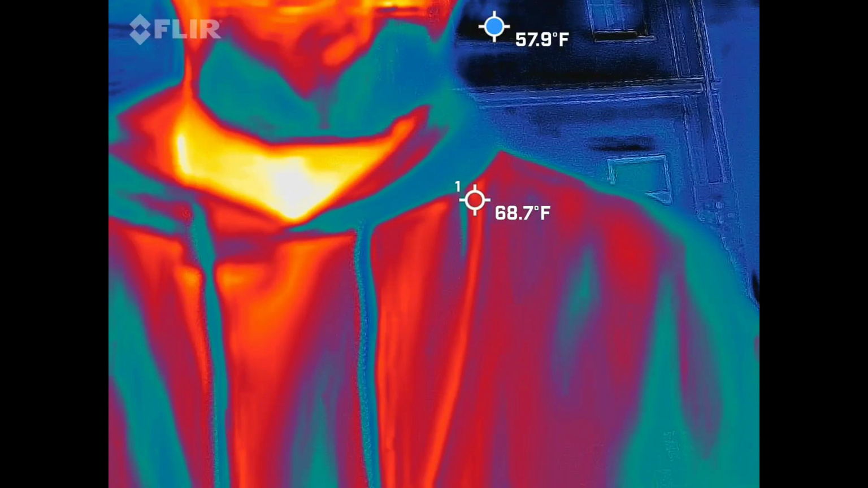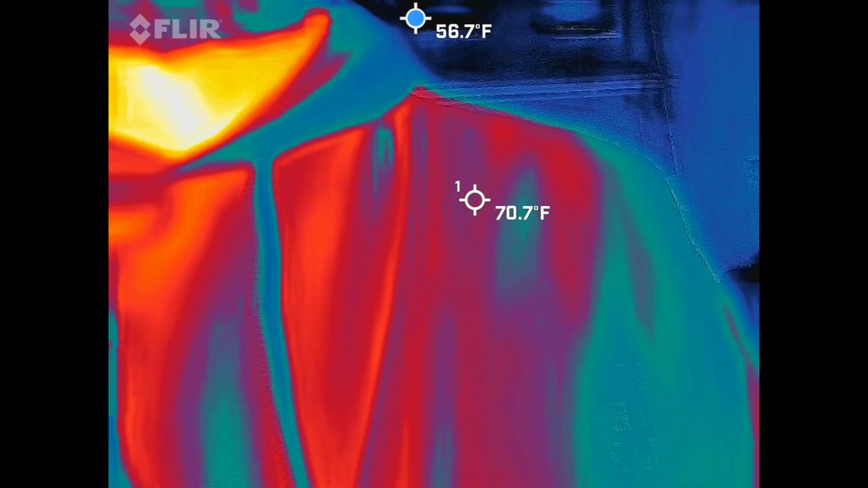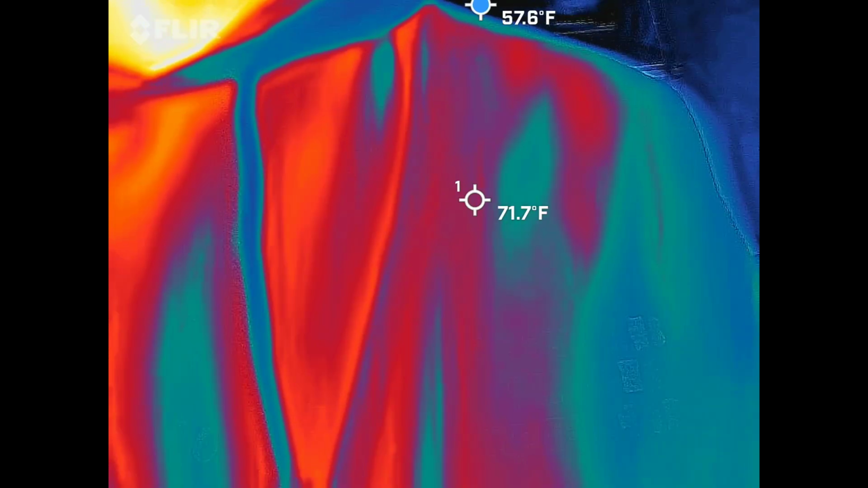Introduction on there, so you should be able to see me, red, orange, and yellow. I normally make the joke that I'm the hottest thing inside the frame, and it's to literally make the point that we are the warmest thing out here.